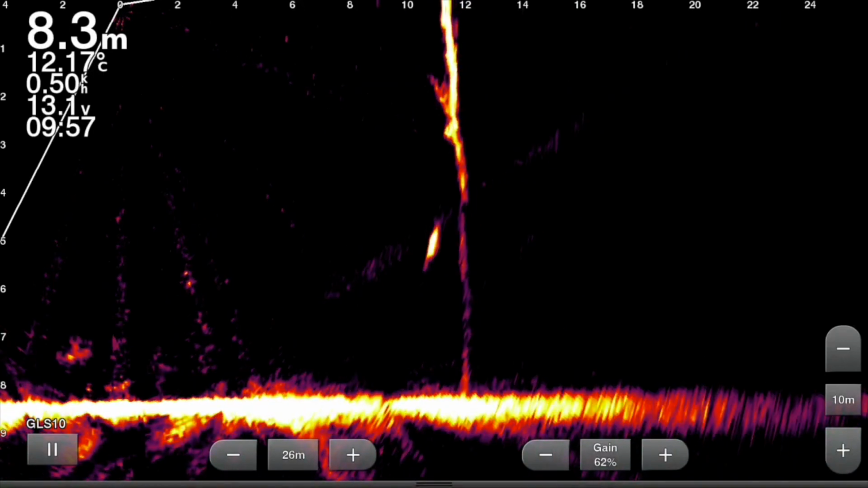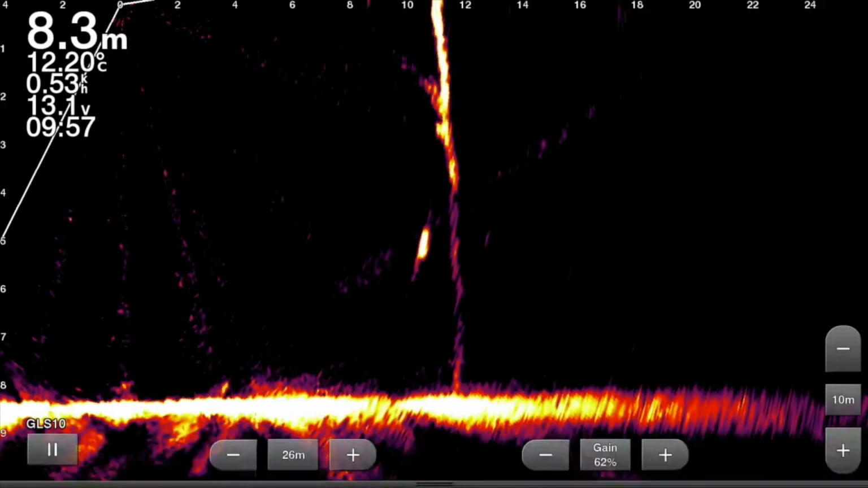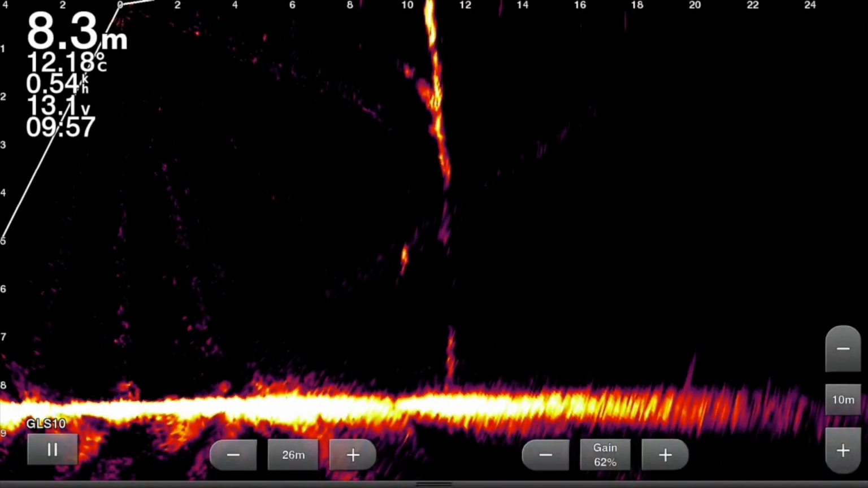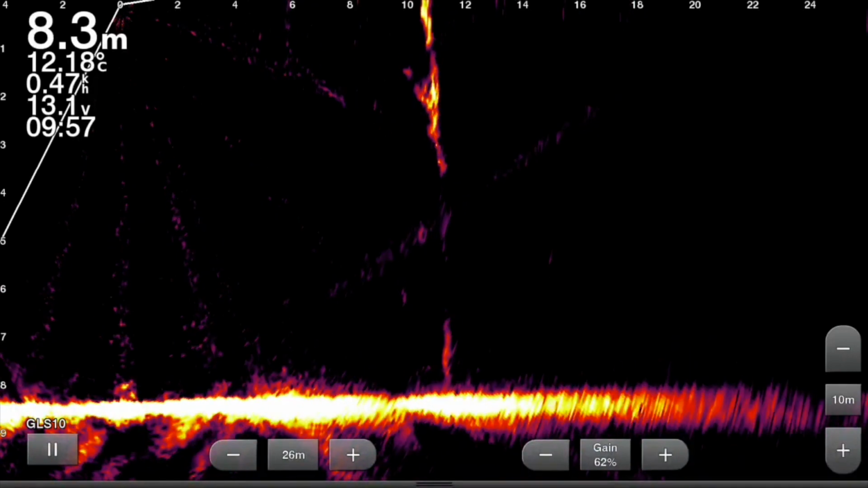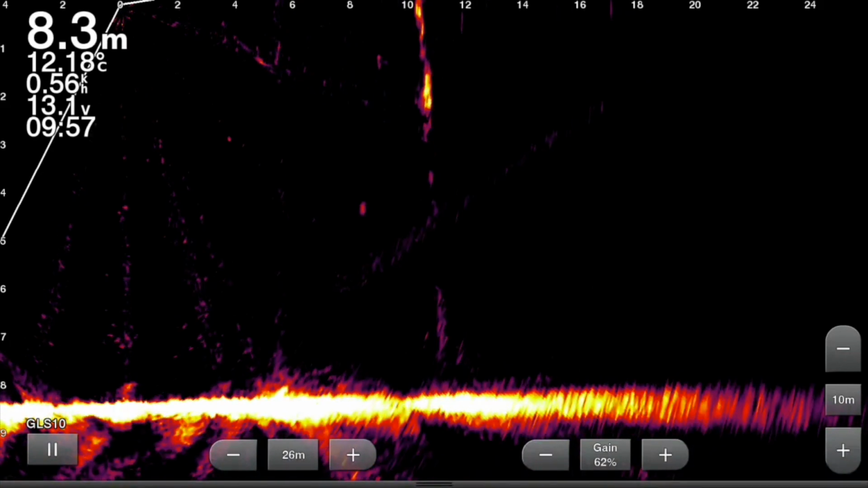So this is another decent fish, again sitting on a standing timber, similar sort of depth to that last one, and that's the lure coming in just behind him, bumps into the tree and bang, that cod is out of there. He did not like the sound of that lure hitting the tree one little bit.